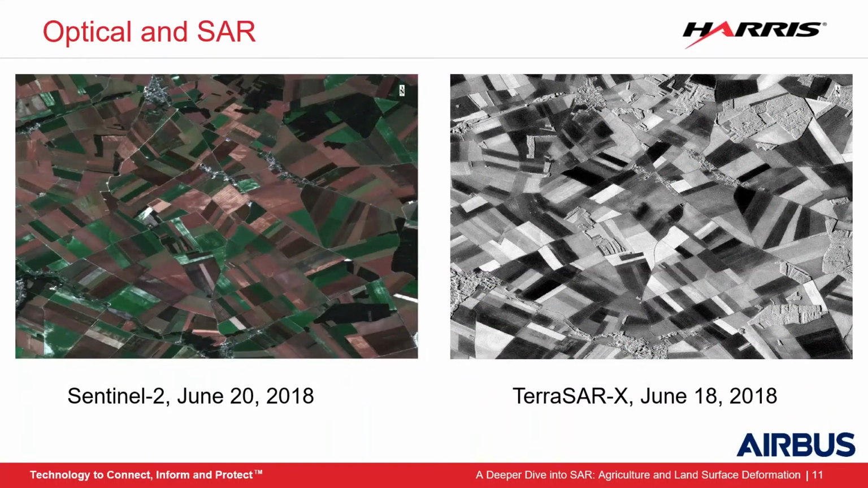Here's a comparison between an optical and a SAR image. The optical image is a Sentinel-2 scene from June 20th, 2018. We can clearly see the areas of green vegetation and barren fields from this picture. With analysis such as using spectral indices and time series analysis, we're able to find out possible crop types and track growth and change over time. On the right is an Airbus TerraSAR-X VV image from June 18th, 2018. And looking between the two, we notice some differences.